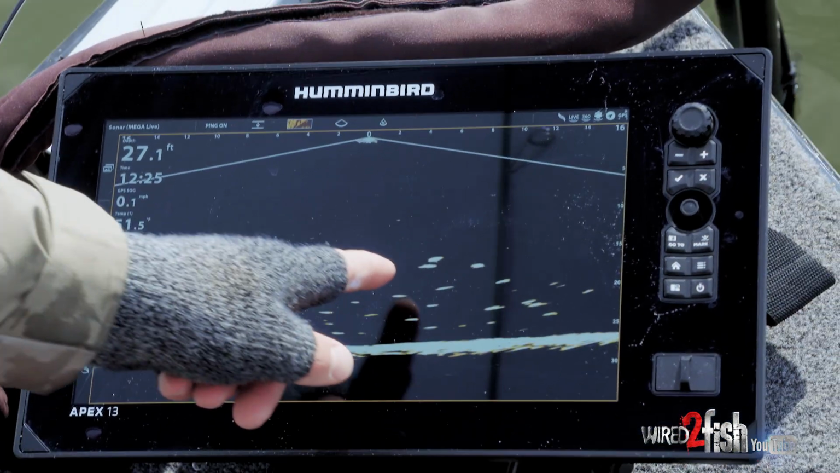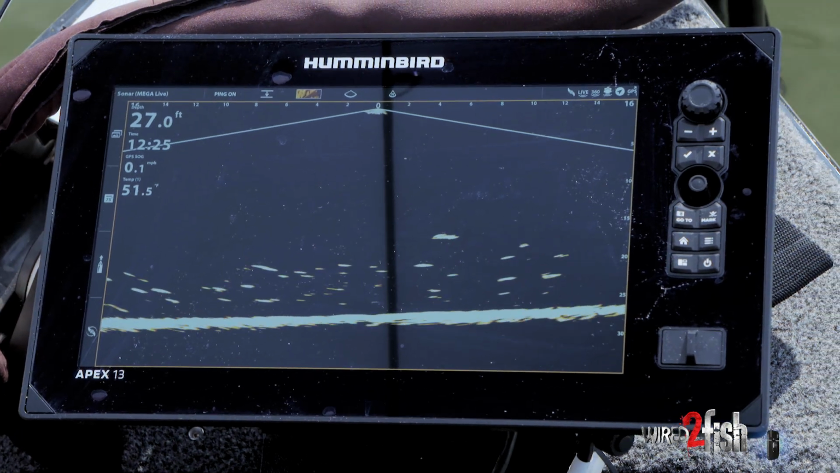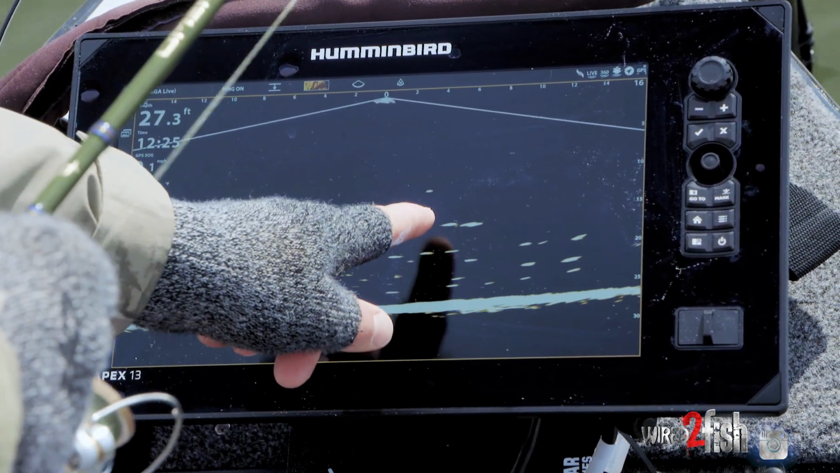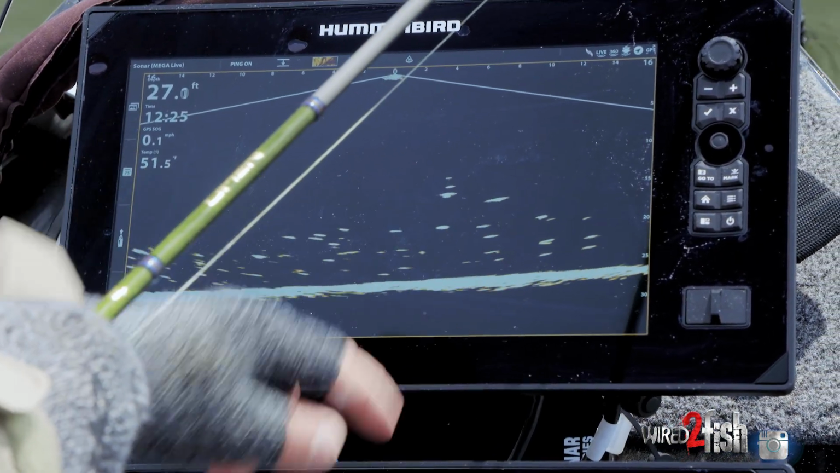So we have some nice fish right here, about 4 feet out. And with this mode, I'm just gonna drop straight down below that transducer. You can see I'm gonna interact with these fish that I was just pointing out. Nice size fish, don't have any bait. Let's see if I can get them to bite.